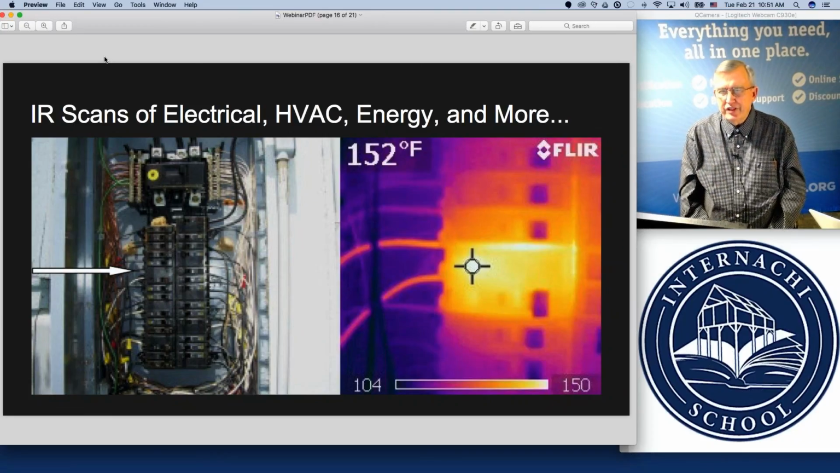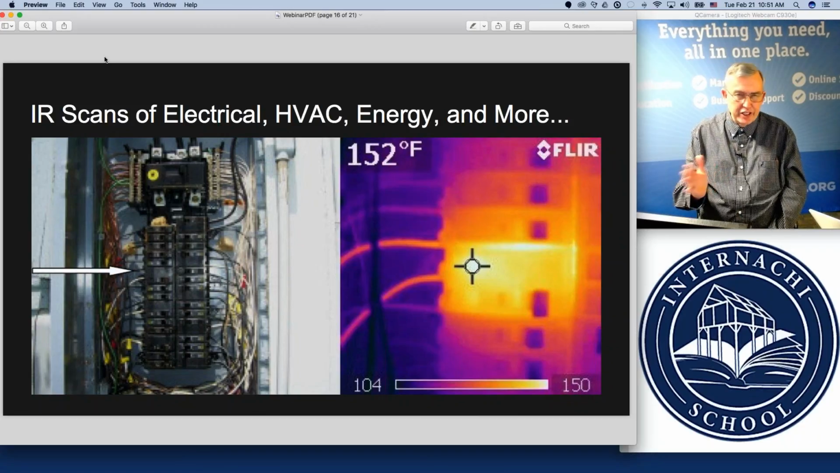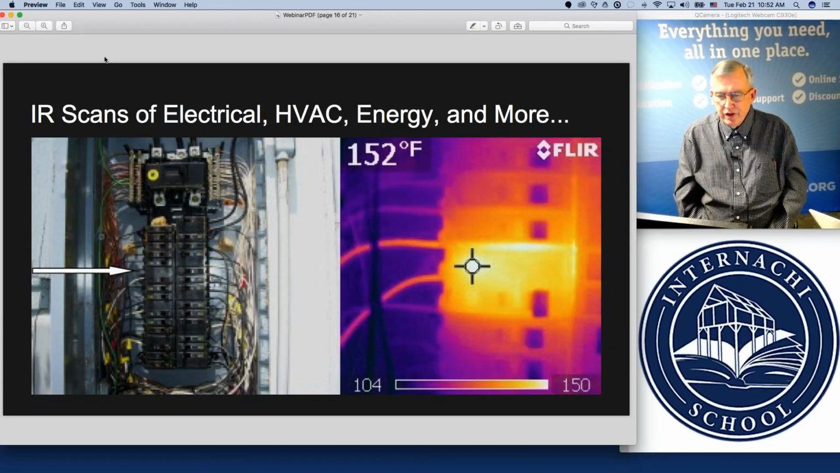And it can be a moving target. So we need to spend some time discussing what influences can cause that target temperature of how hot is too hot to be a variable there that needs to be understood.